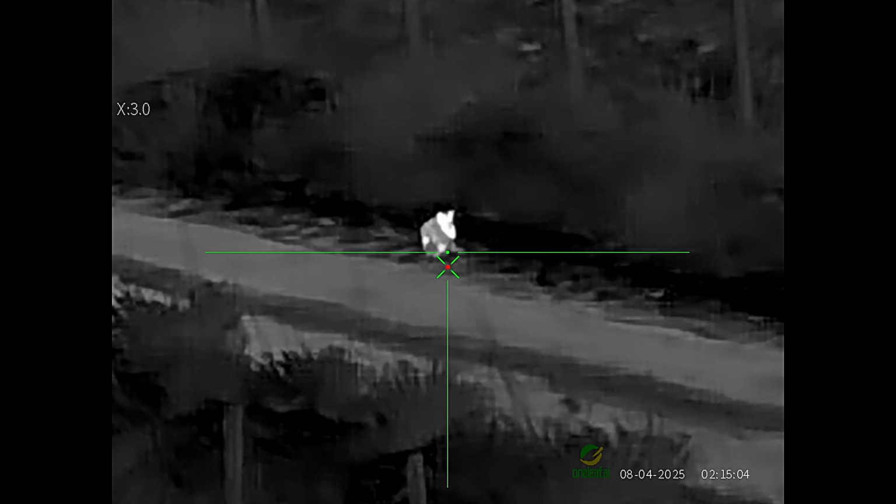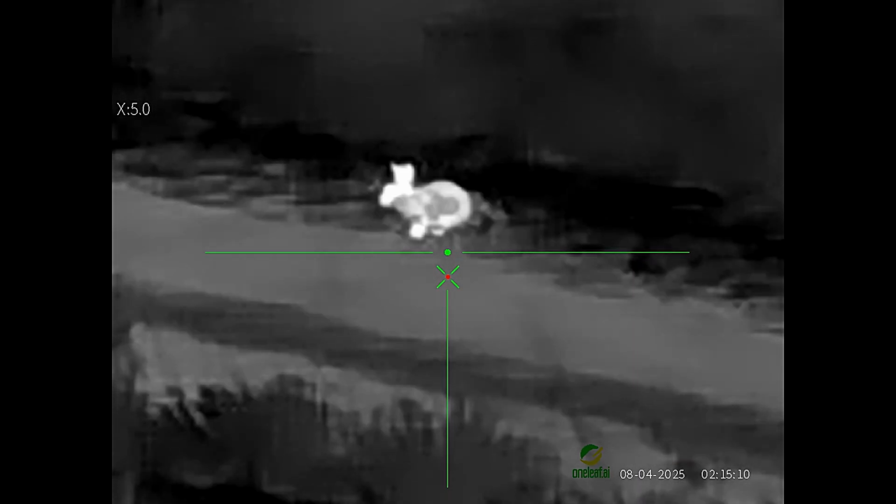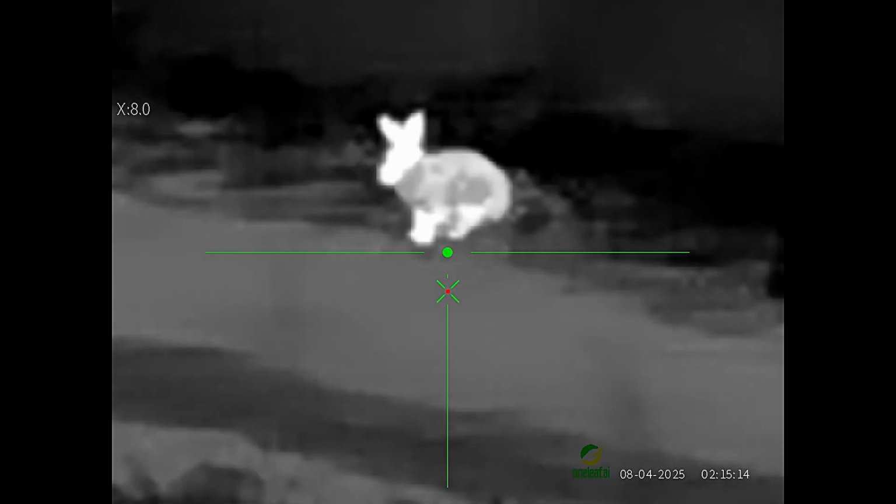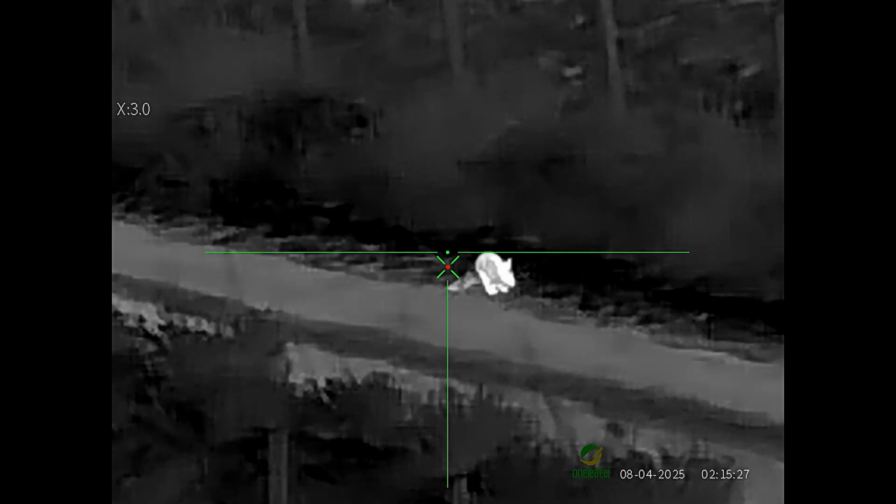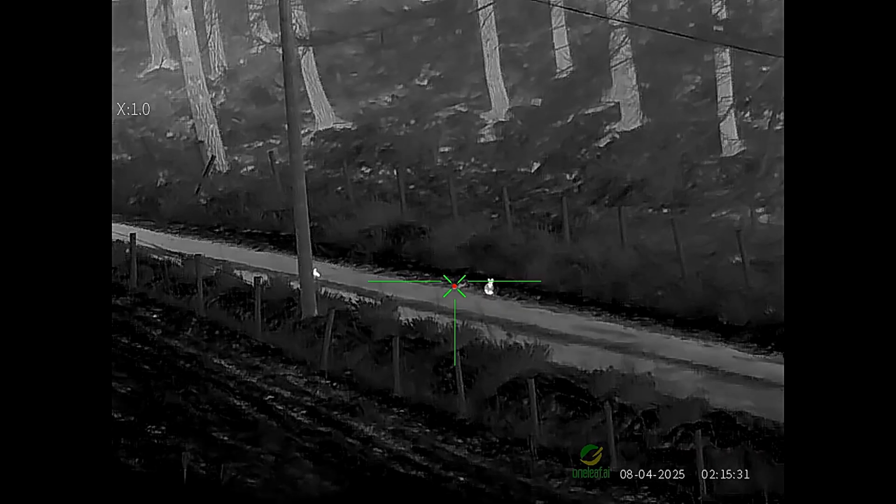It's a lucky rabbit. But as you can see, I'm zooming in, so it gives you an idea of how it actually functions. As I said, all thermal scopes will pixelate, but you can still see this perfectly okay. You can ID it as a rabbit. So yeah, no problem with that. And as I zoom back out, you can see how good the picture quality is.